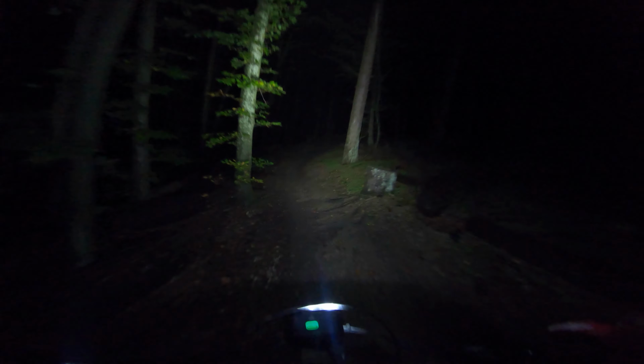I did have a personal best down this section last time. I'm definitely not going to do that today. This is just about pure enjoyment. Getting out in the cold fresh air. You seem to be going faster than you are because of the little patch of light that you've got.